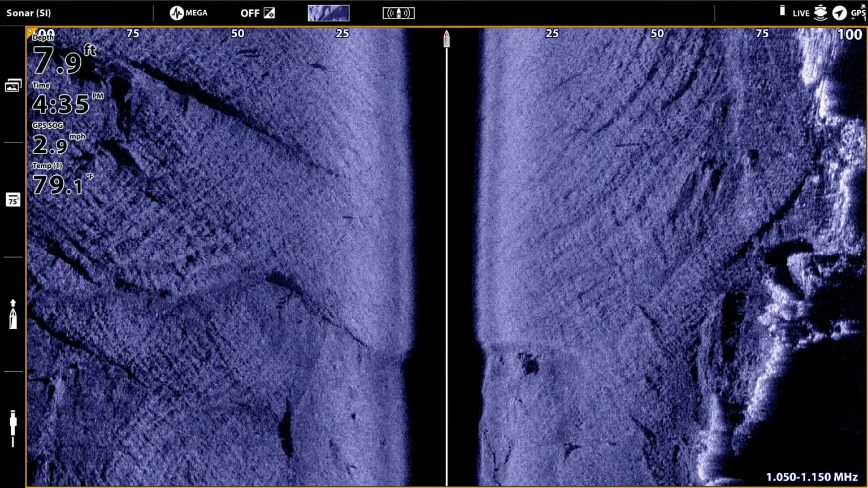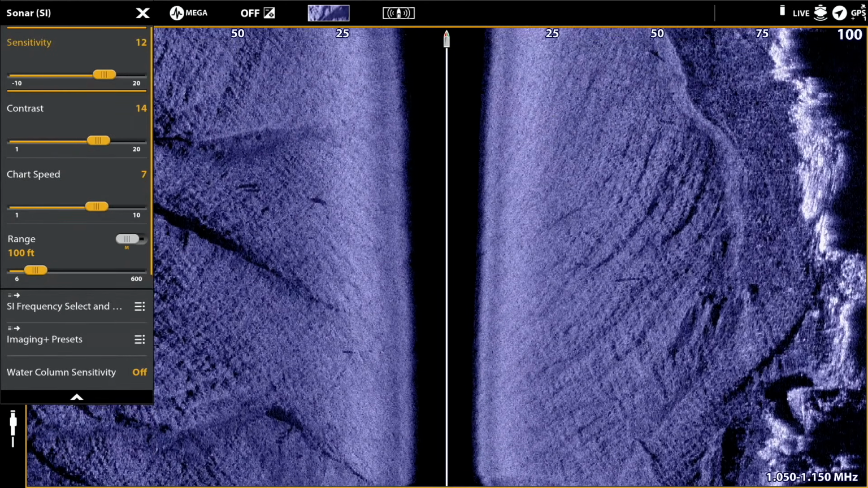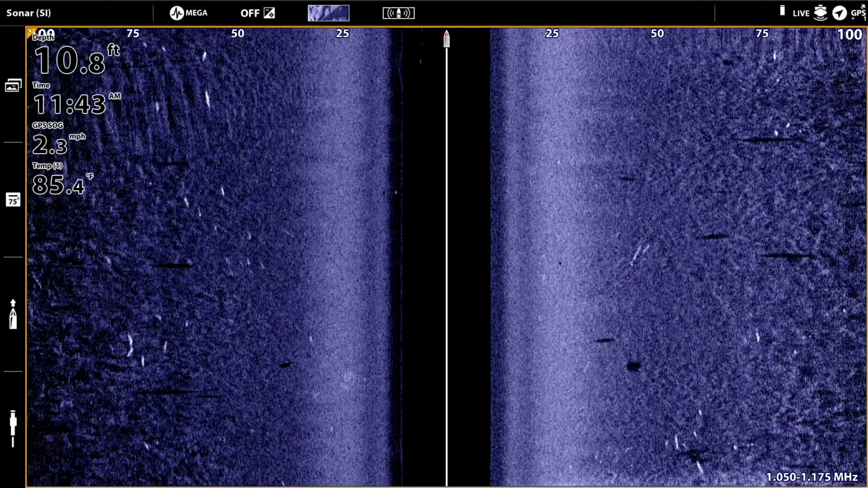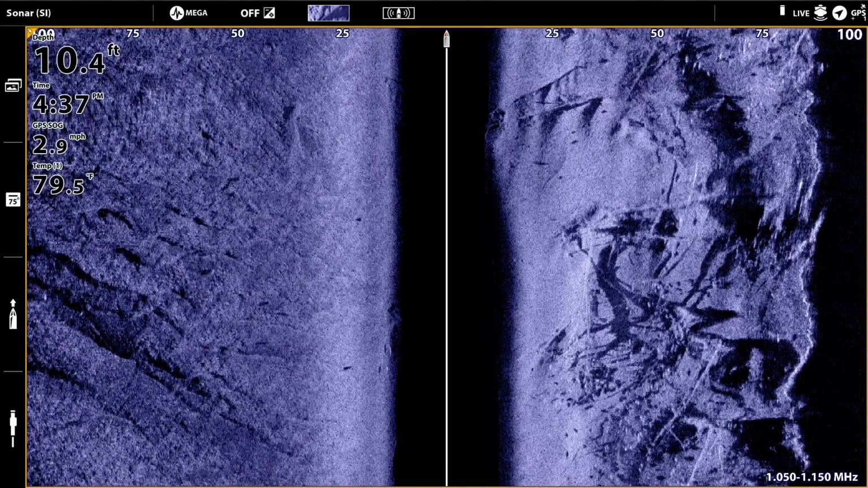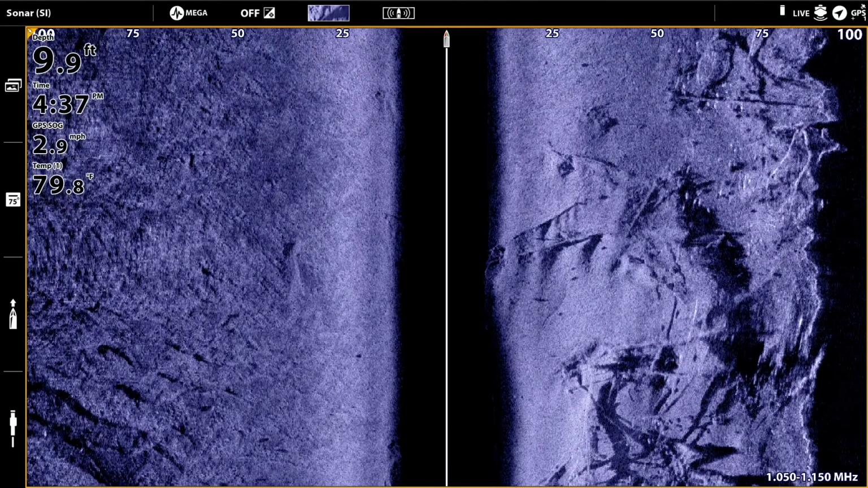So what's a good initial side imaging contrast? Well, over a wide range of different bottom compositions around a variety of different sorts of structures, an initial side imaging contrast that's between 10 and say 14 or 15 is probably a good place to start. So those are the 3 settings that we might change somewhat frequently when we're collecting and optimizing and interpreting our side imaging view. And the recommendations I made for your initial set of side imaging range, sensitivity, and contrast settings will be highly effective at helping you collect very high quality side imaging data as you start scouting for structure and fish.